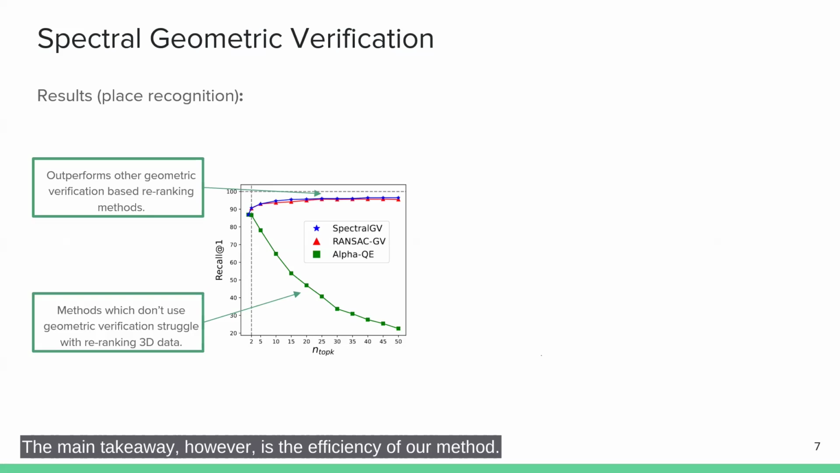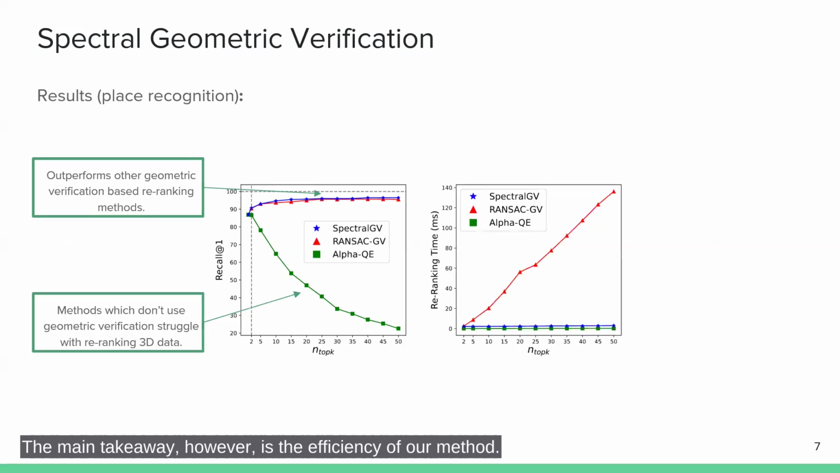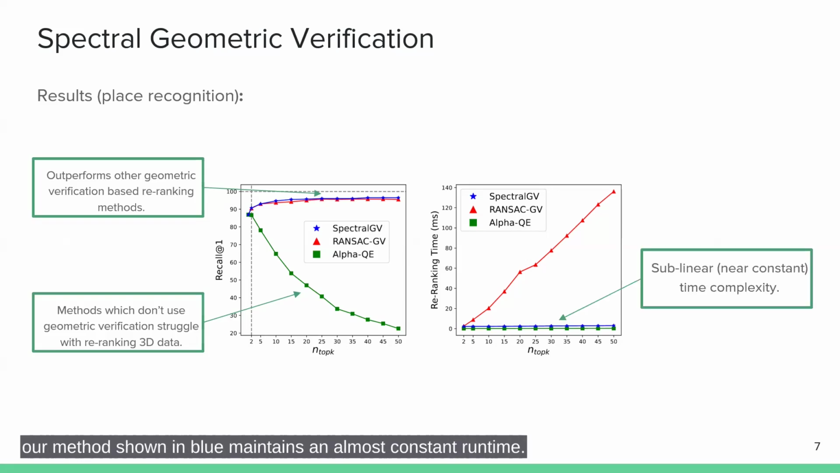The main takeaway, however, is the efficiency of our method. While other geometric verification methods shown in red scale linearly with the increasing number of candidates used, our method, shown in blue, maintains an almost constant runtime. This enables the use of geometric verification-based re-ranking in real-time settings.